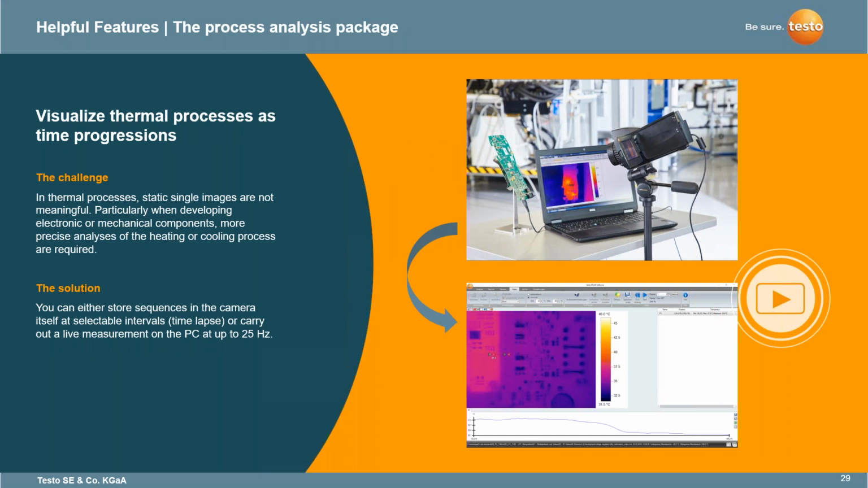Process analyst package, again, this is with the 870. Pretty straightforward: in a thermal process, static single images are not meaningful. We understand the term nuking. So when the thermal imager is nuking, this will log the process as you're going.